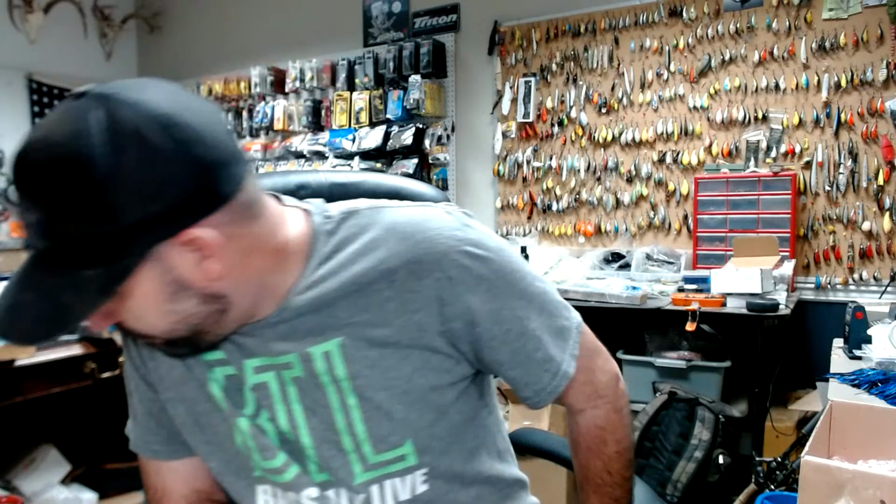swim jig. So the reason I have so many half ounces is because the first time I ordered these, I was trying to be big time, and I was going to start outsourcing stuff. I said, hey, I can do a little something, get something I maybe don't touch as much. I'll let somebody else build them.